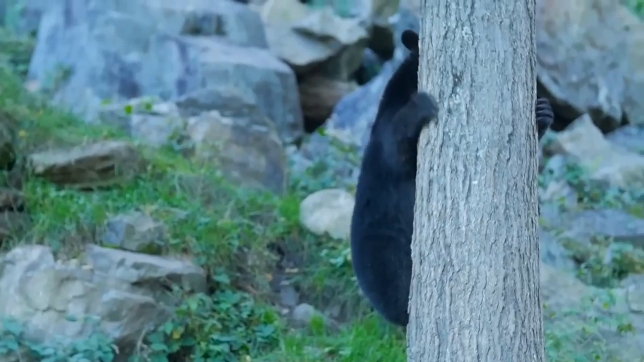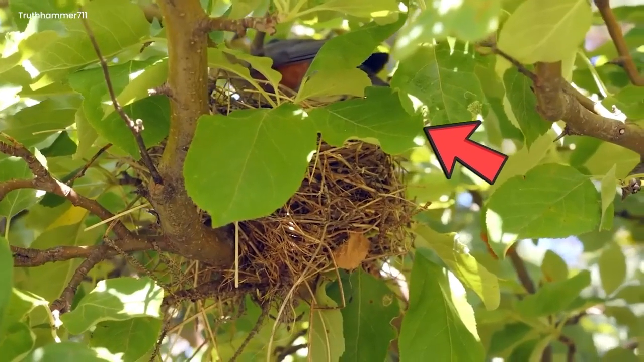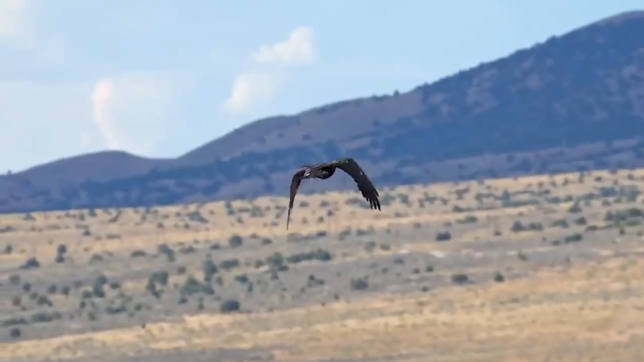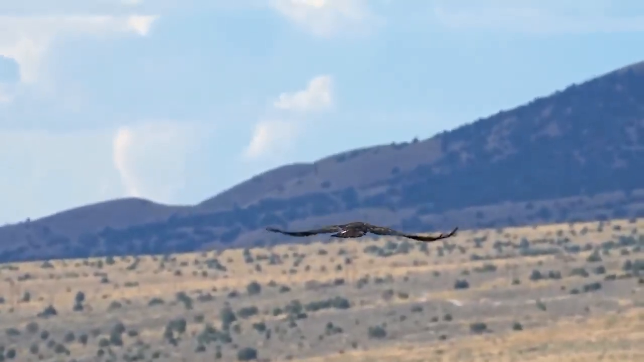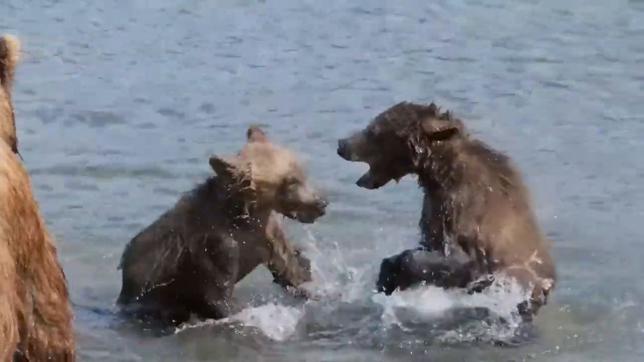It climbed up a tall tree, even though bears aren't known for climbing. It wasn't after food, but a baby eagle. This was a weird sight. The eagle, which symbolizes freedom, was trapped by the bear. It made us think about the circle of life, where strong creatures sometimes hunt weaker ones.